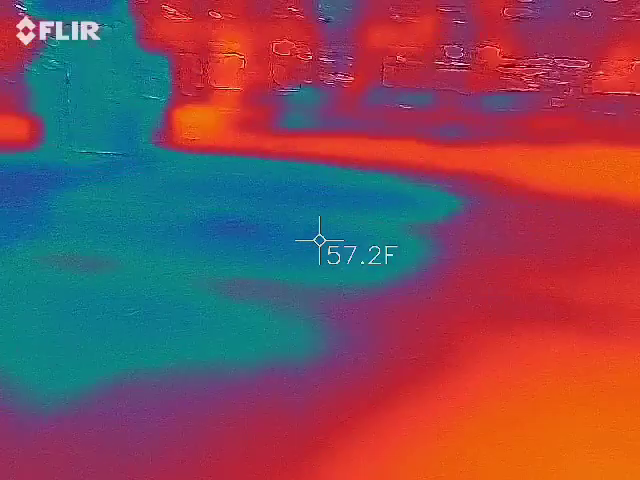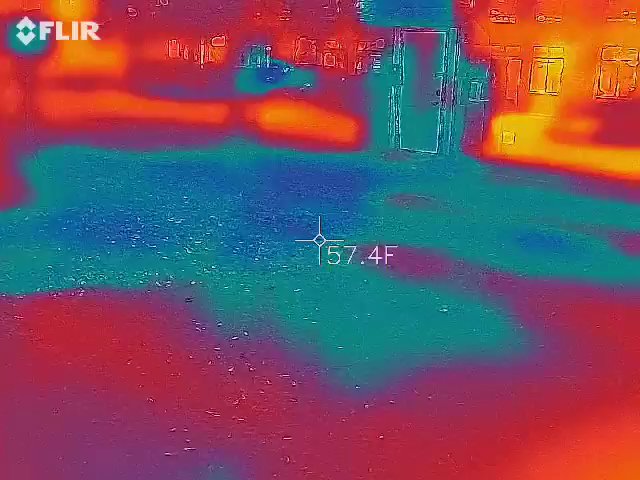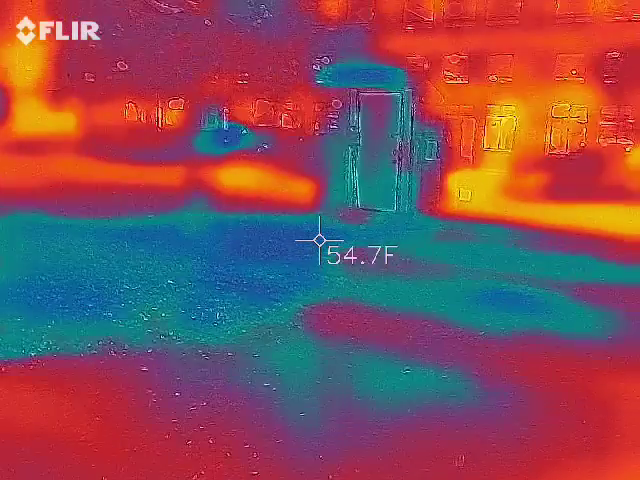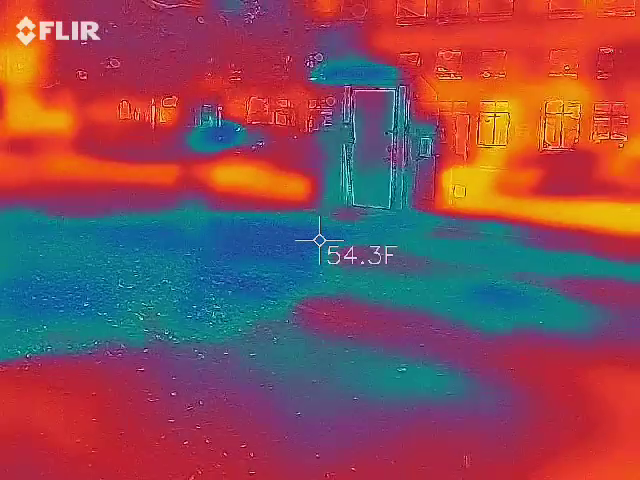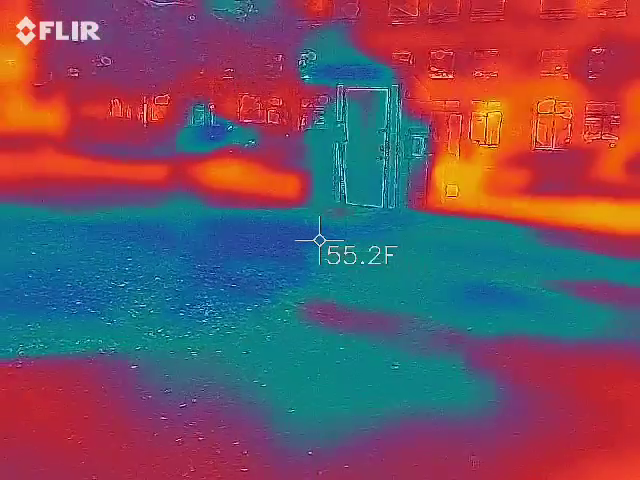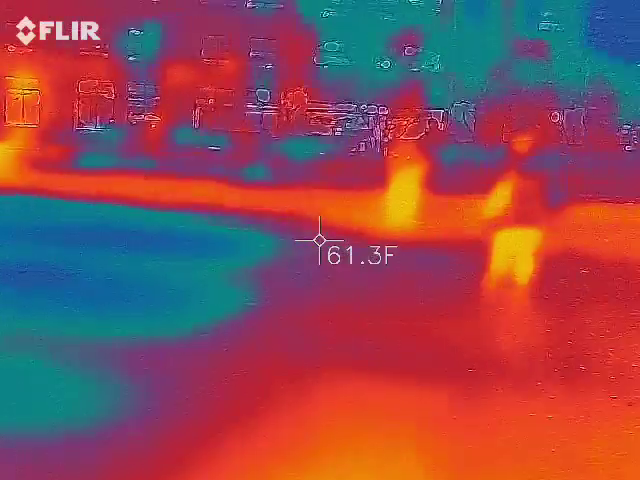Oh, absolutely. Now, see when I turn, 57. Over the leaves. The leaves are going to be cooler than the asphalt, that's for sure. So there you go. But he's got ambient temperature. I'm at 54 over the leaves. Okay, but his ambient temperature shouldn't be doing that. Shouldn't be.